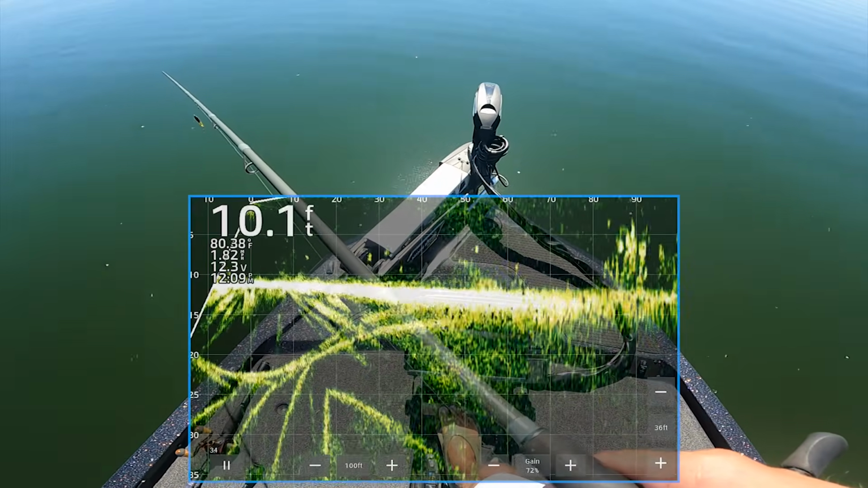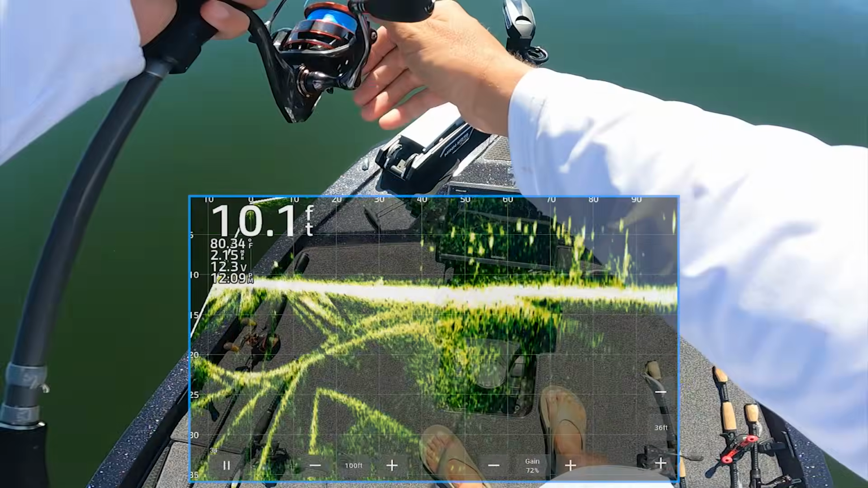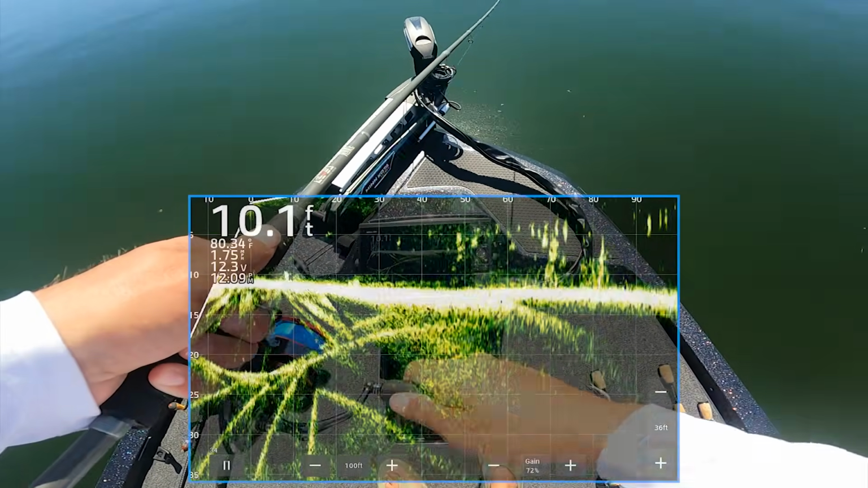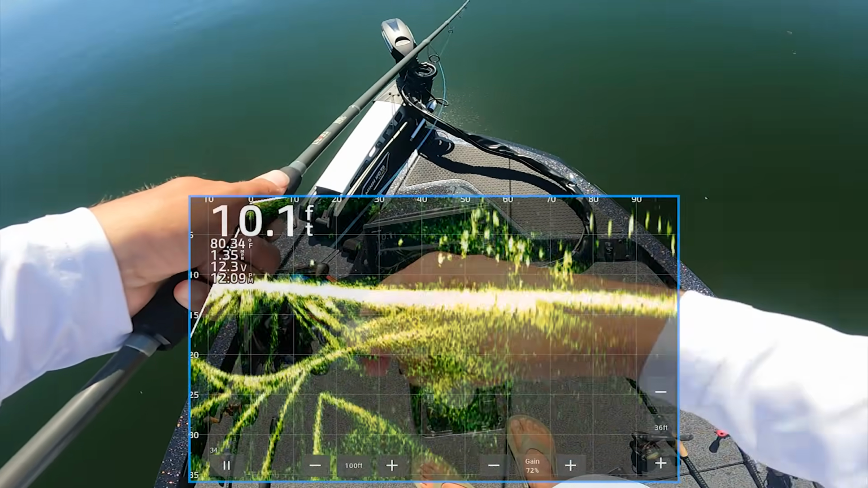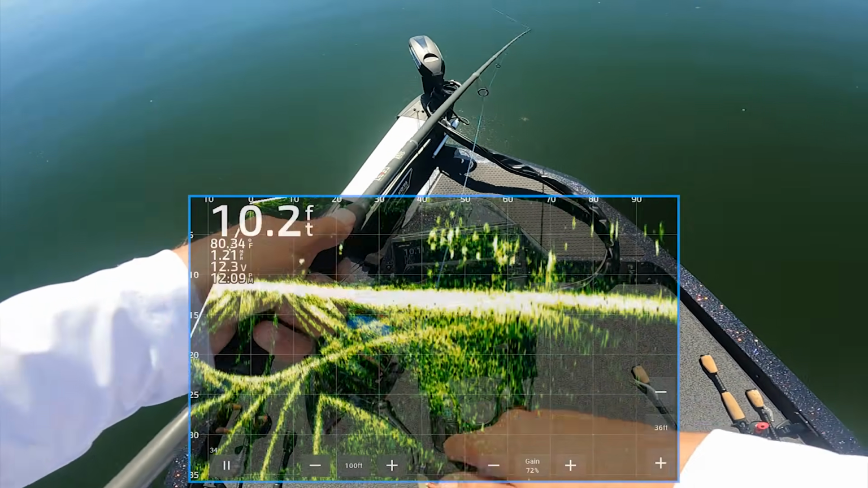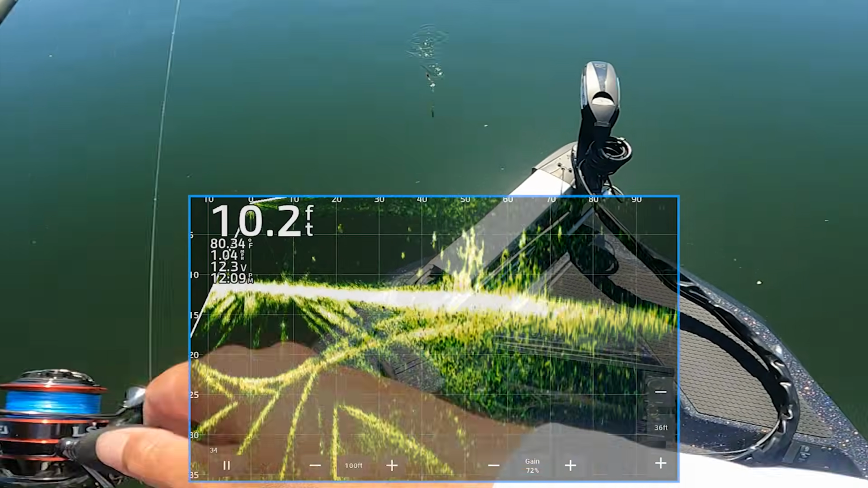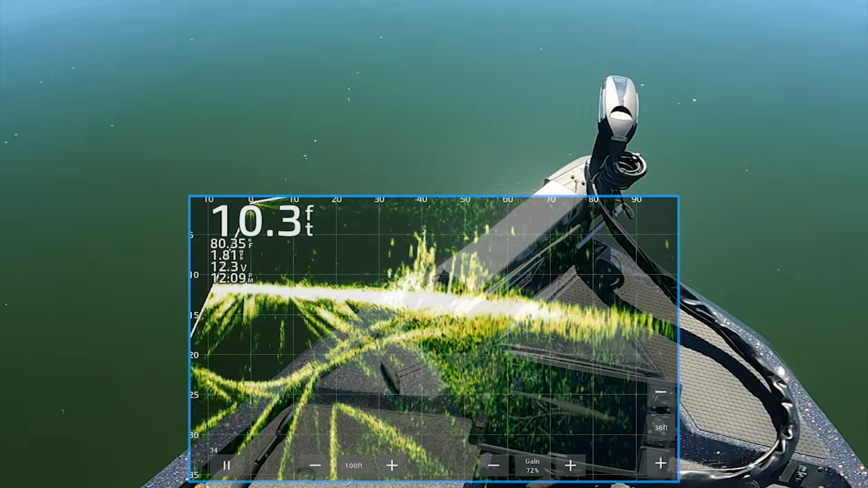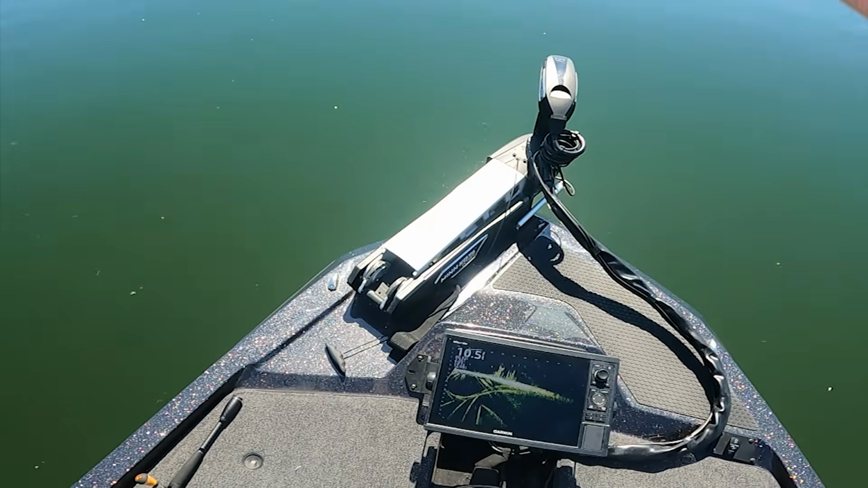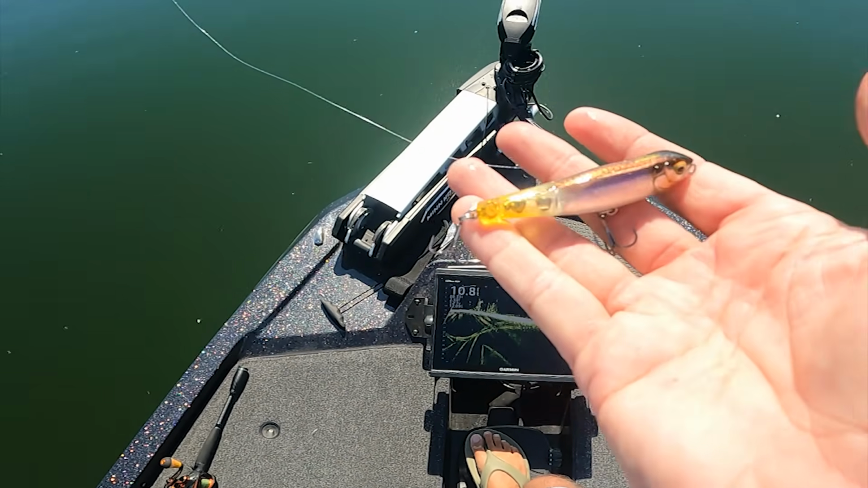But here in a second, I might start throwing that. I need to get the flutter spoon out, but start throwing that George just to see if I can get some. Here they come. That was a good one out there. Let's try to get a little better bite. I showed it earlier. It's the Mega Bass Dog X Junior. It's a baby one. Look how little it is in my hand.